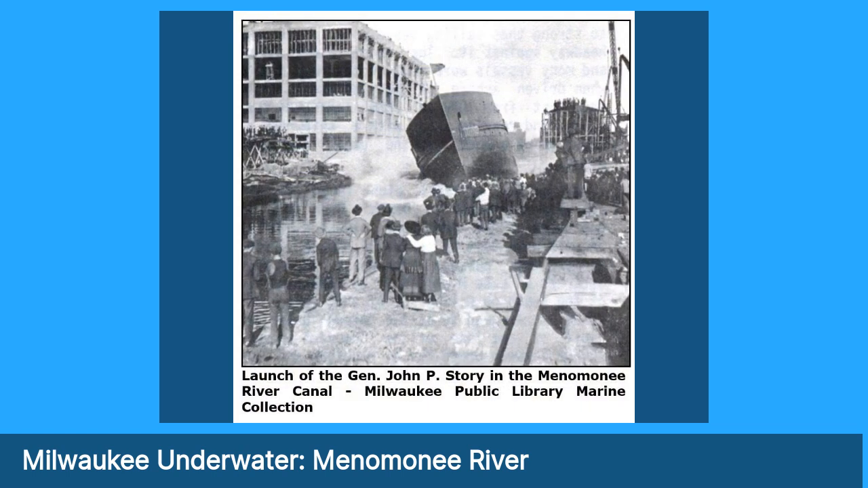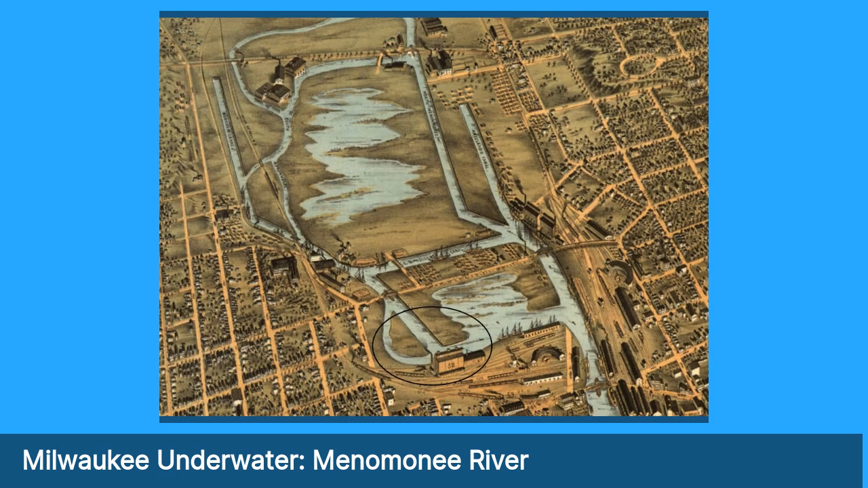This is an actual photo of one of the big vessels, I think it was a mine layer, the General John P. Story, being launched in the Menomonee Canal in 1920, just after World War One. This gives you a good view. There were some big, big ships that were launched there.